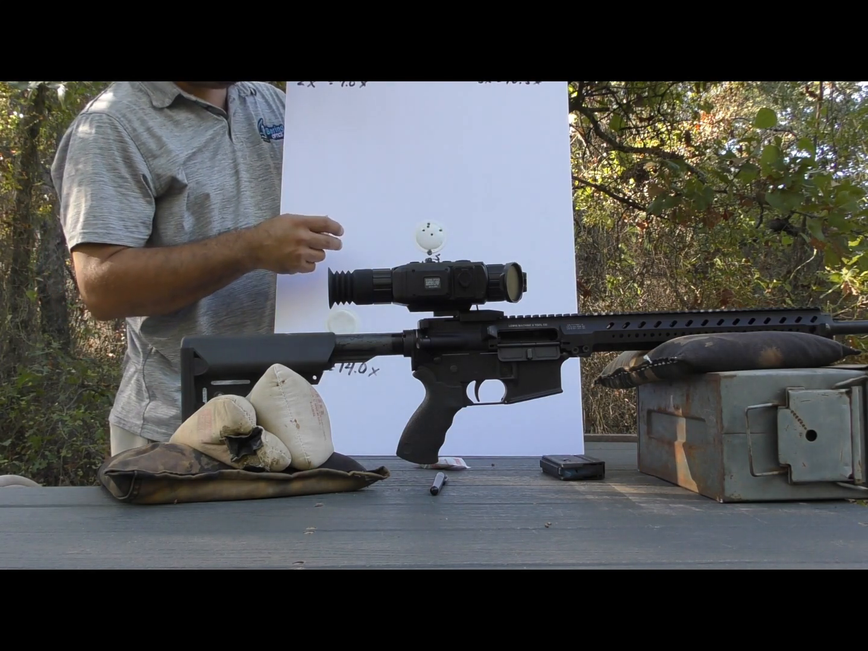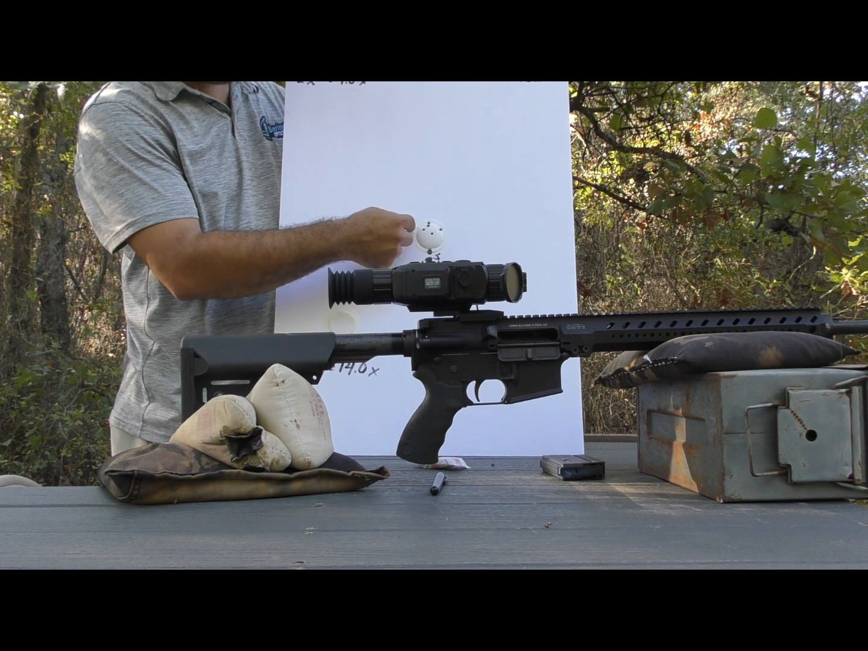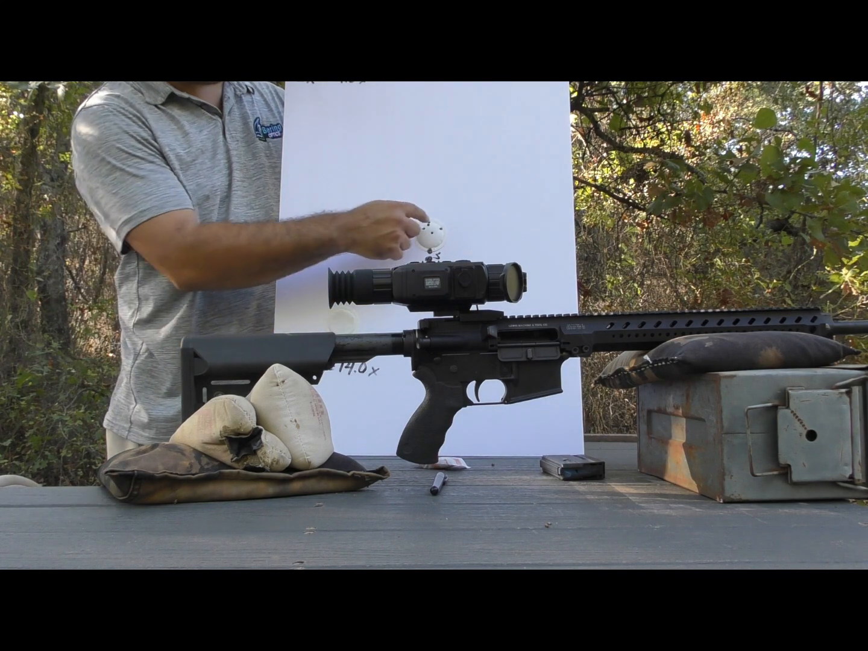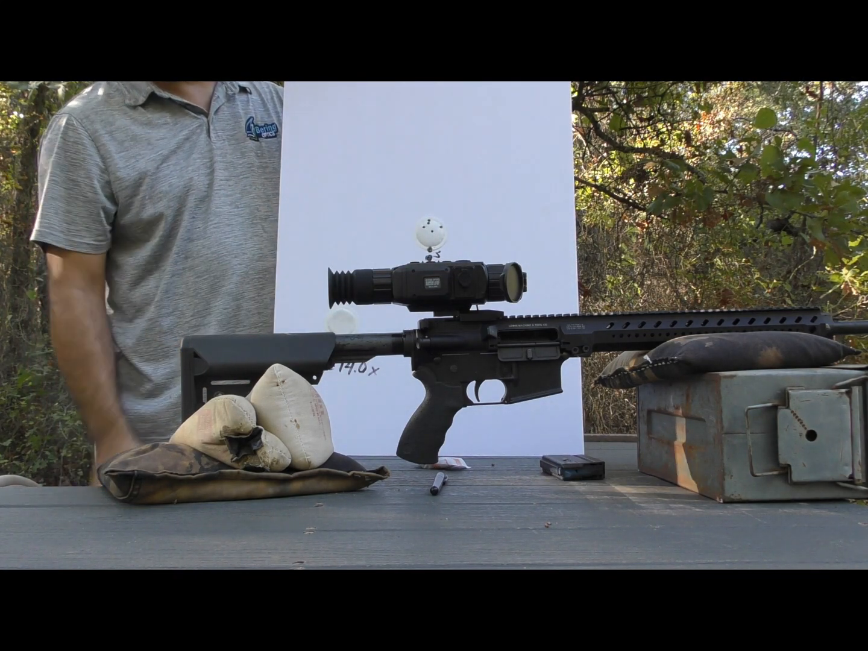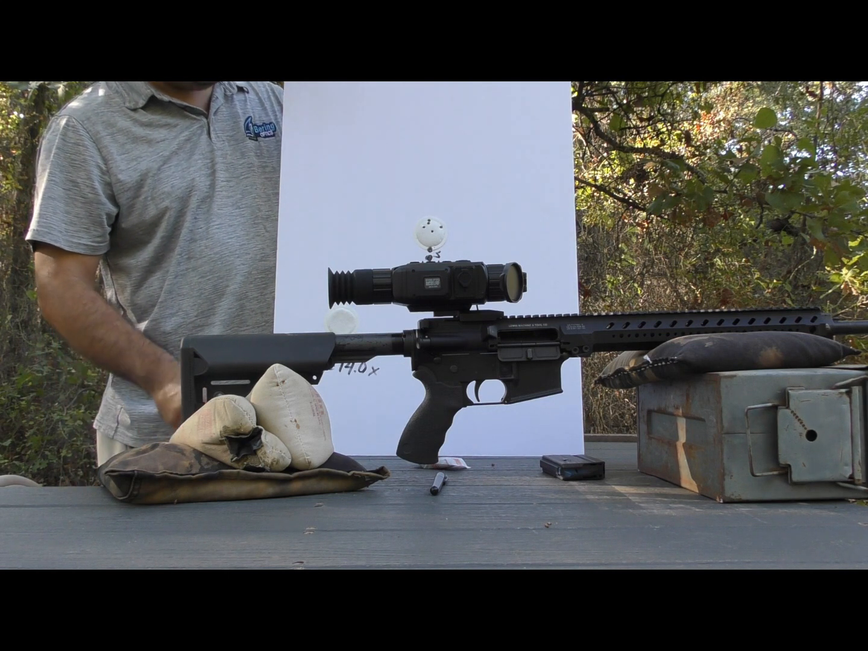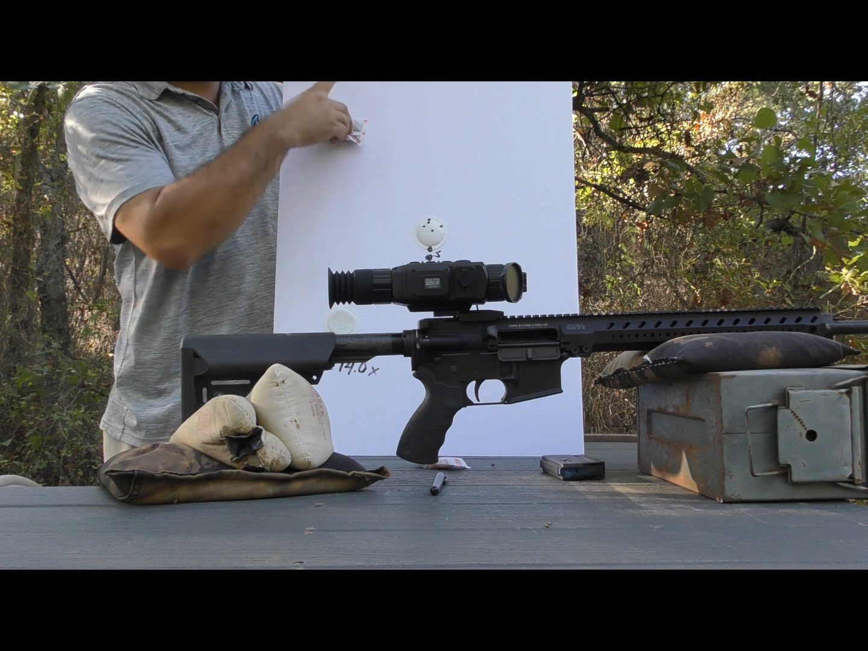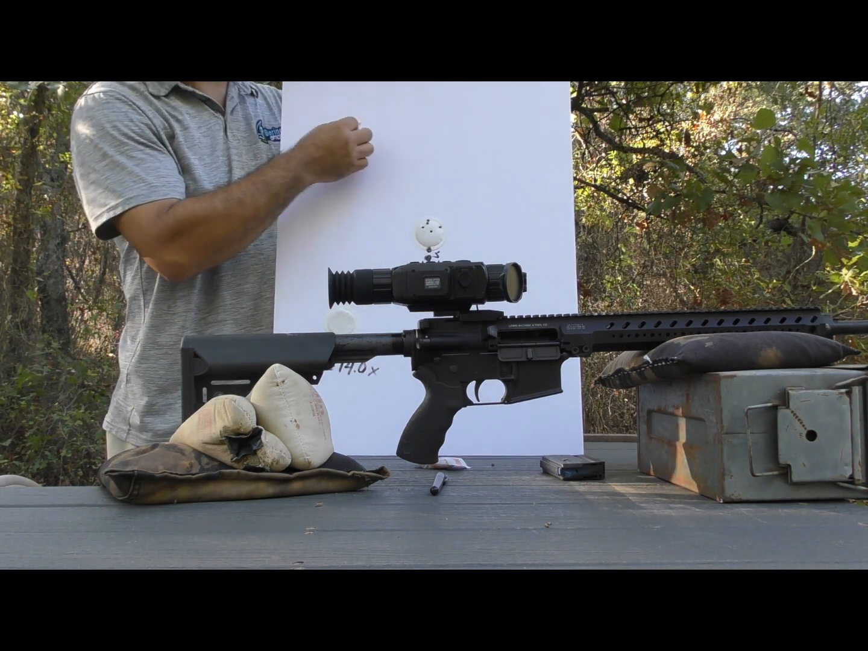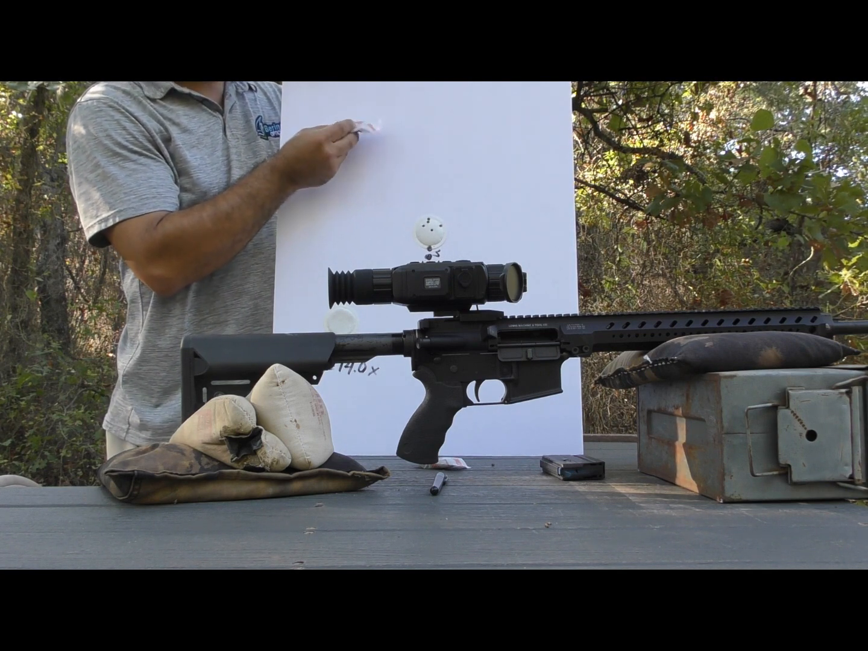It can vary anywhere from 1.5 inches left, right, up, or down and be acceptable, because again, it's like a 2 MOA accuracy with the optic, the rifle, and ammunition. What I don't want to see is, if I have this at 2 times on digital zoom, that it impacts 5 inches high or 5 inches low or 5 inches right. So we're looking for gross error in this test.